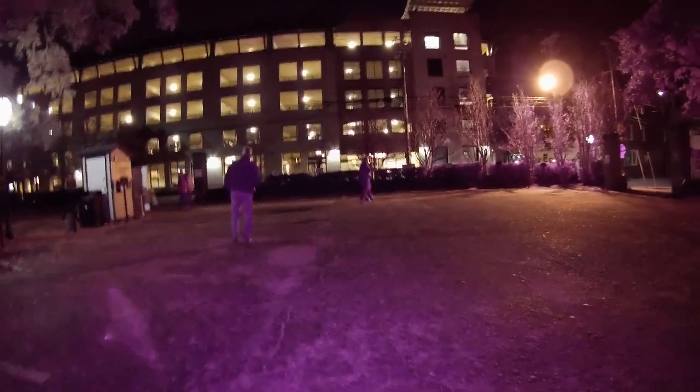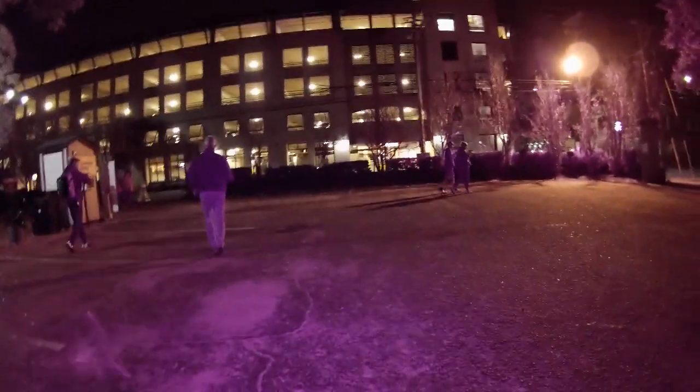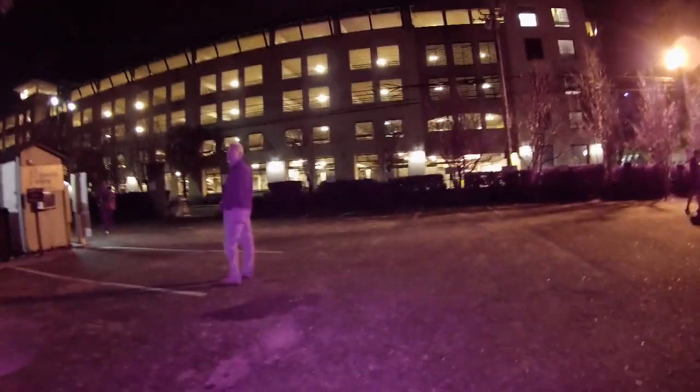Start heading over towards the wall, you guys will start performing. Yeah, we're going to head over to the London. On the next one or on the way to the next one? Either or. Okay.